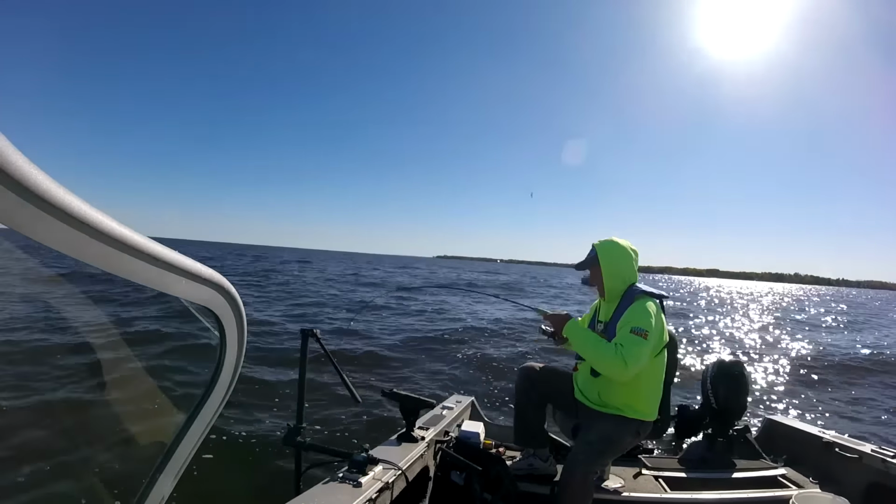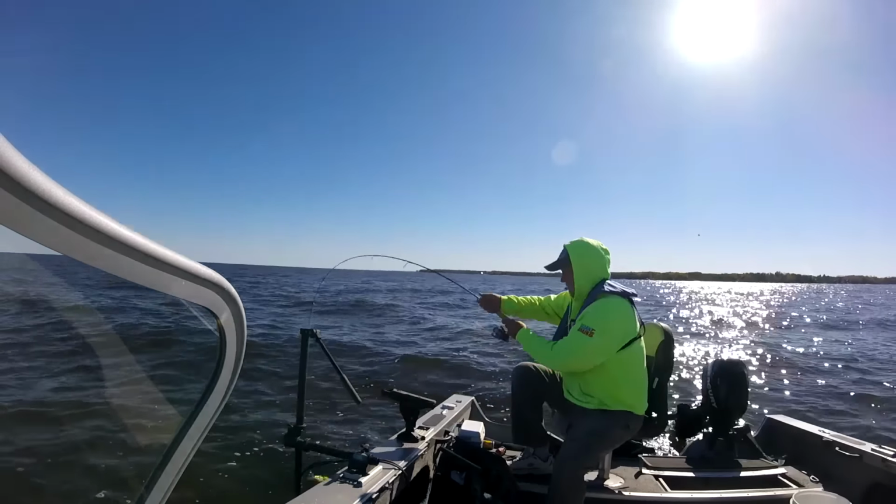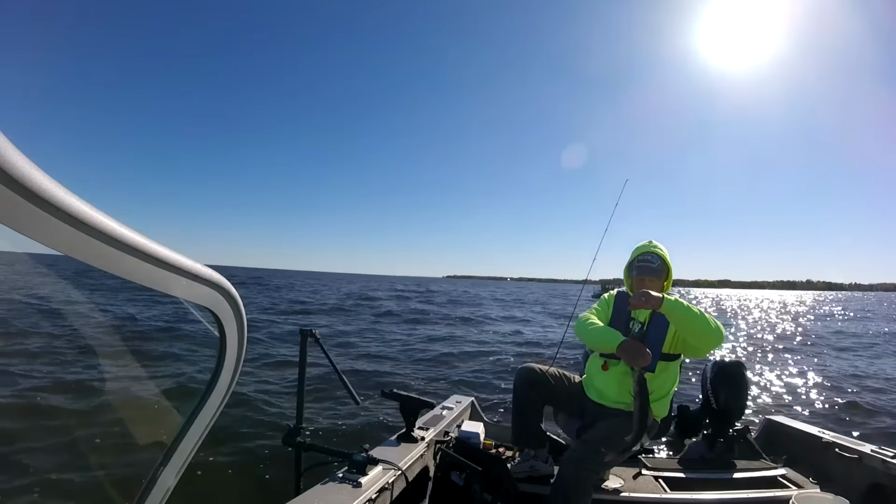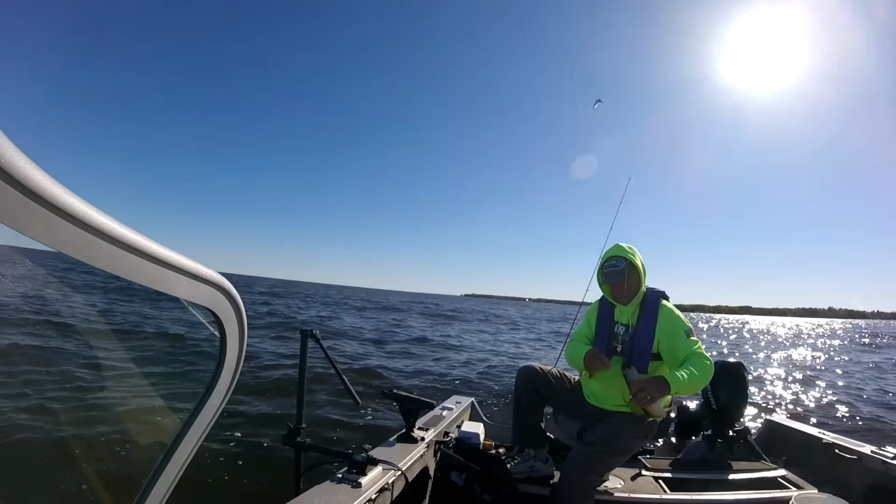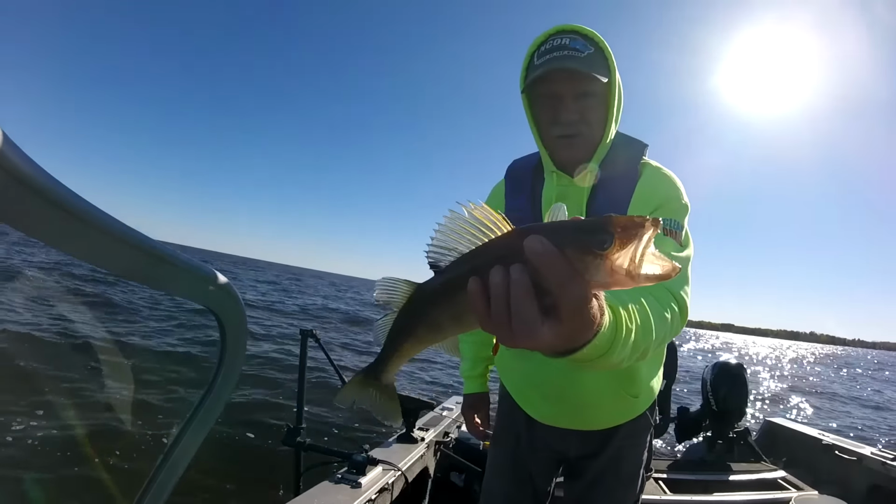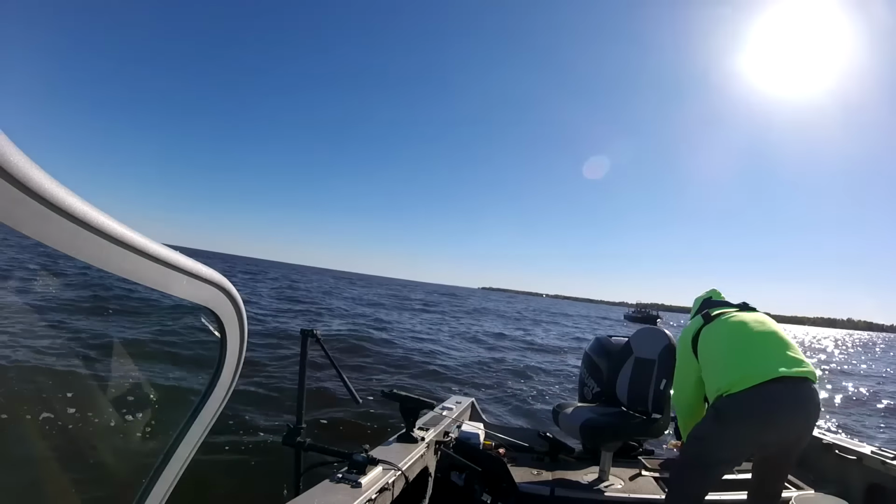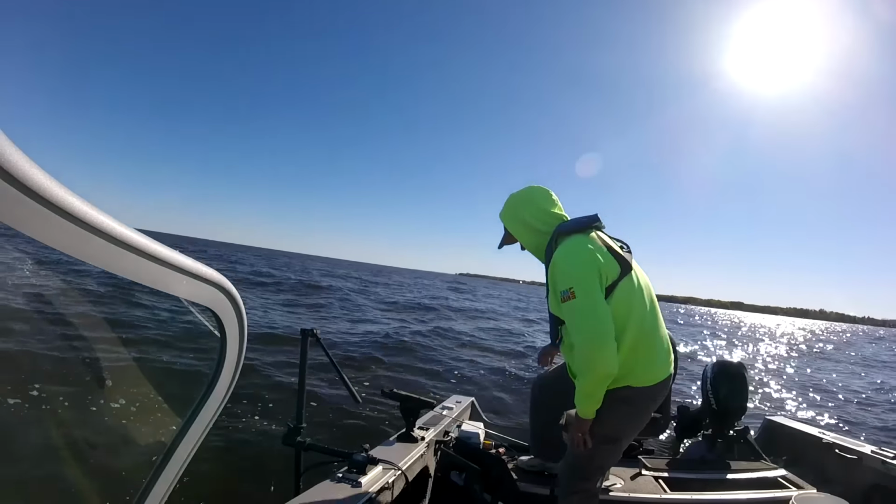This is better yet. This is at least a 16-inch walleye. I'm not keeping anything today. I'm not going to stay out here very long either. Look at this guy. Super nice fish. And it is a 16.5 incher. Keep that all day, every day, man.